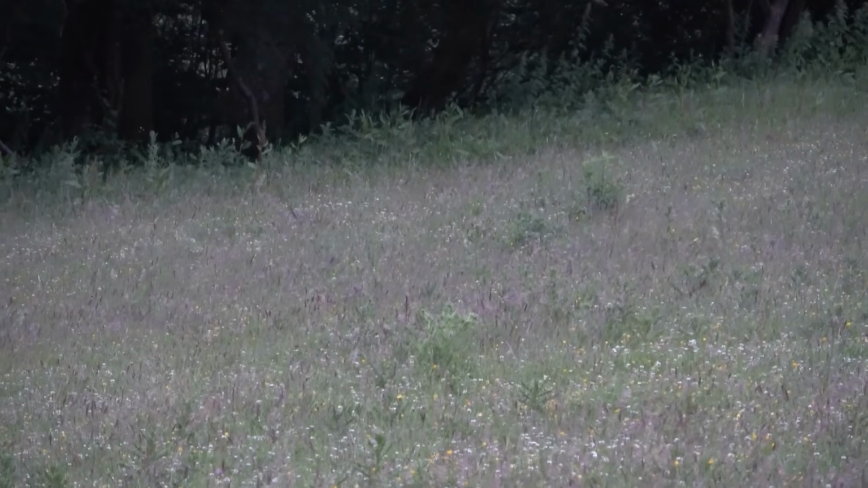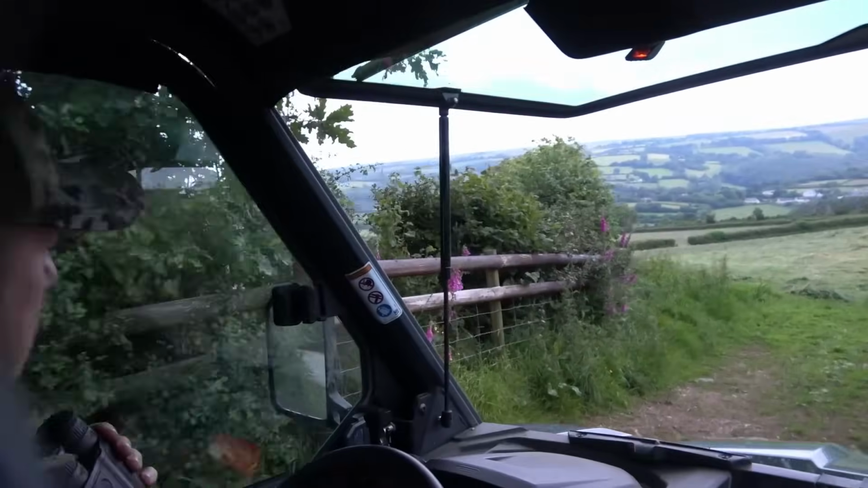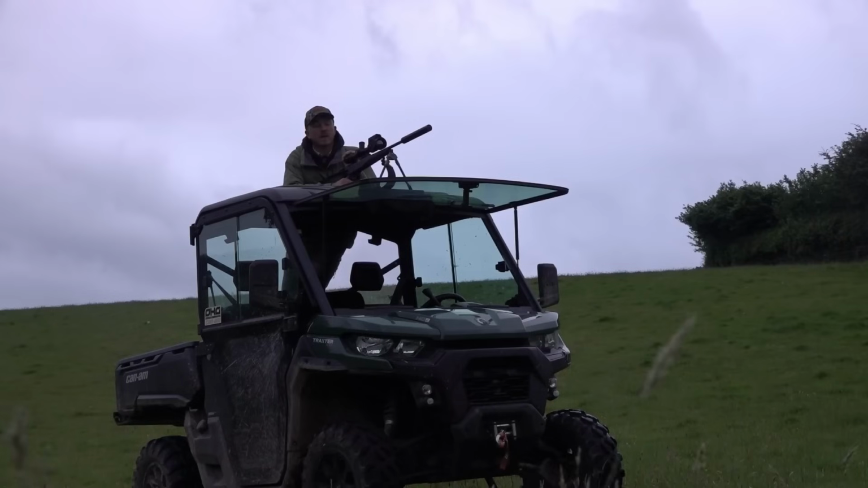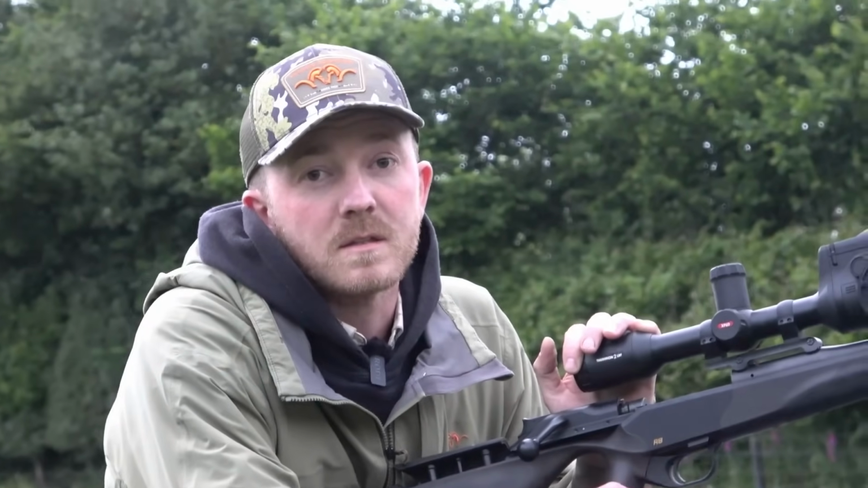The problem is, he only has 1 Pulsar thermal scope. Problem? Nope, says Tom. Watch this. This evening we've got some fresh cut silage, so we're going to go for some rabbits and also foxes. Starting to see a few cubs around now. Swap the rifles around. We've got some big valleys here, so that's where the 223 will come in handy, just in case we need it.